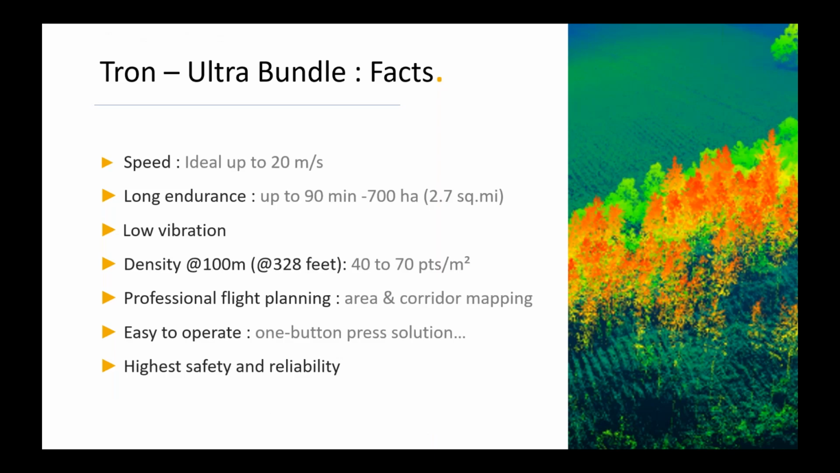So let's summarize the Tron Ultra bundle facts. The speed of the Tron at 38 knots is perfect for the fast YellowScan Surveyor Ultra, and the long endurance allows large survey flights with only one battery for 90 minutes. The point density is up to 70 points per square meter, good enough for most of the applications, and the Q-based flight planning software helps the customer to plan complex area and corridor mapping projects. It's an easy to operate system with the focus on safety and reliability.